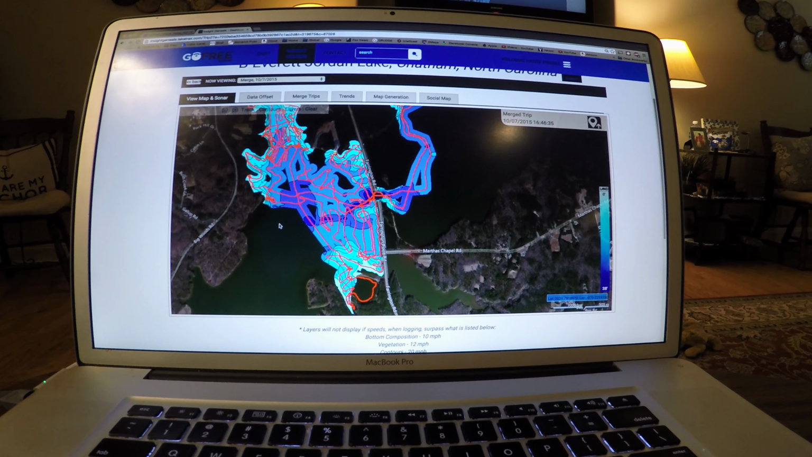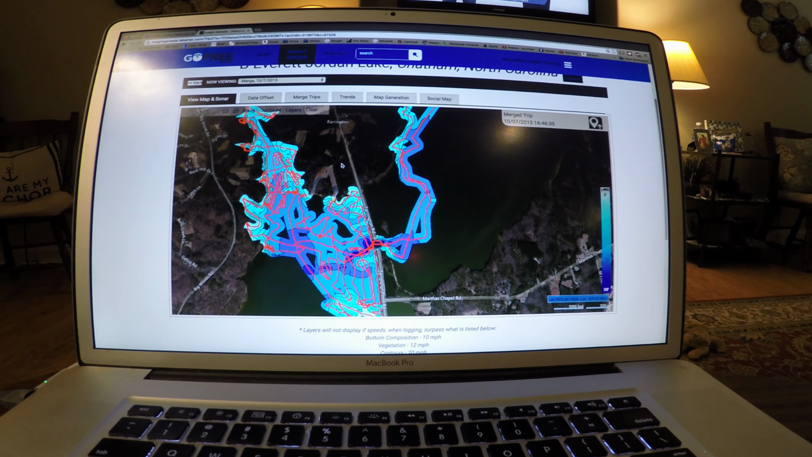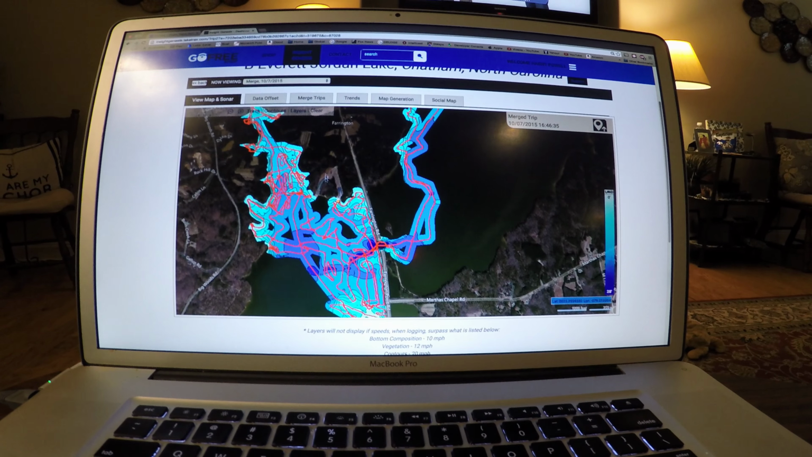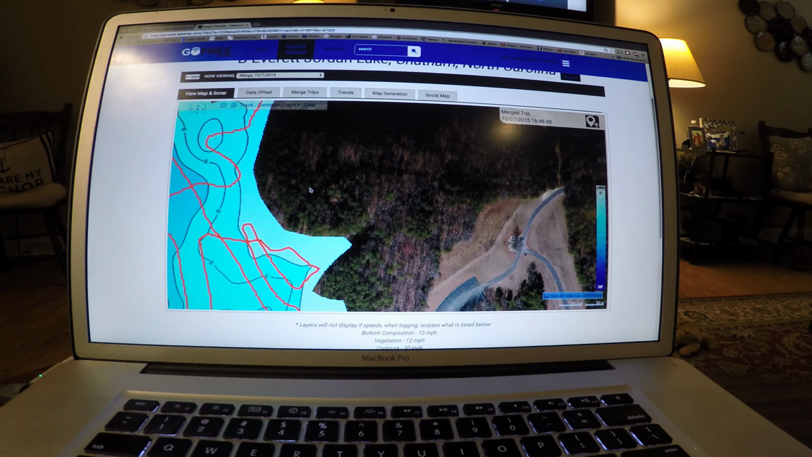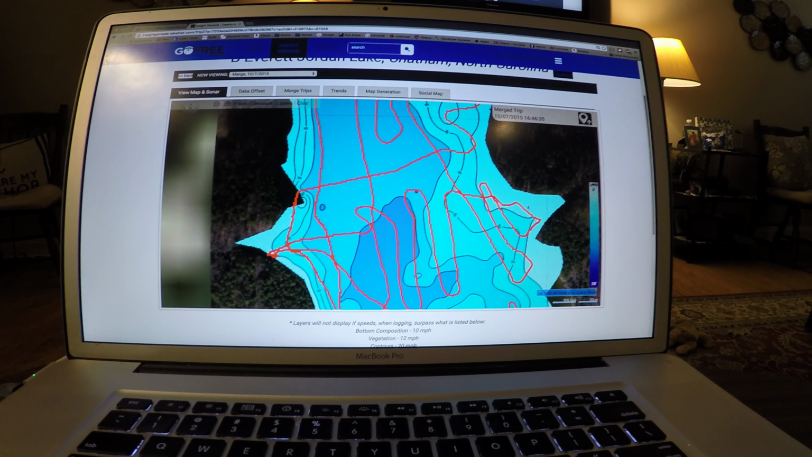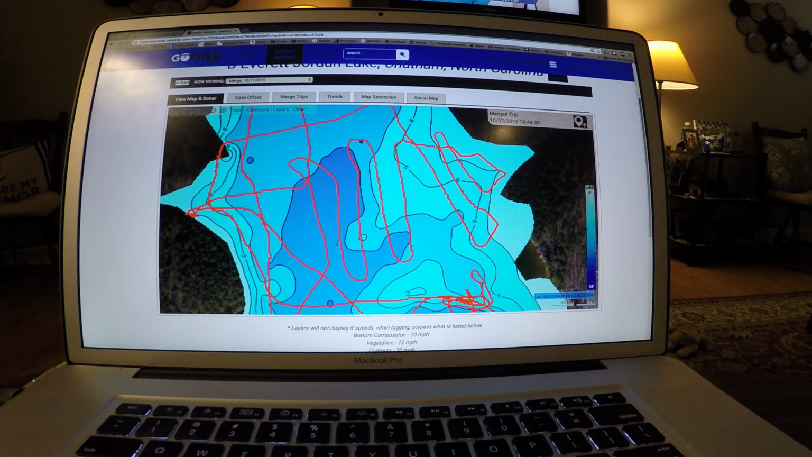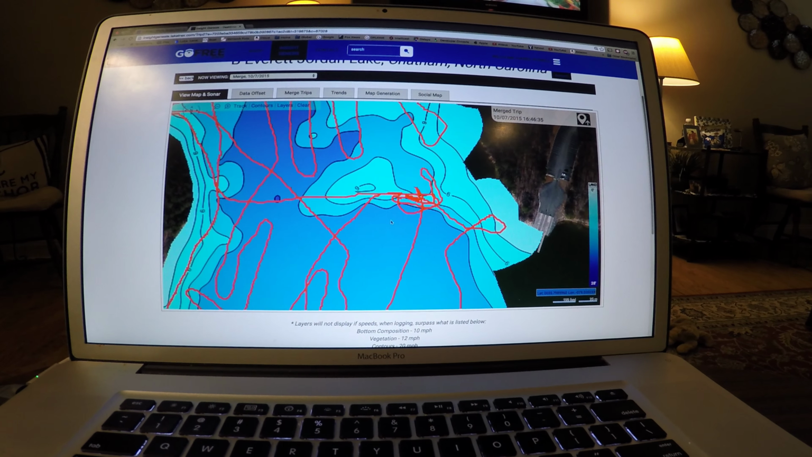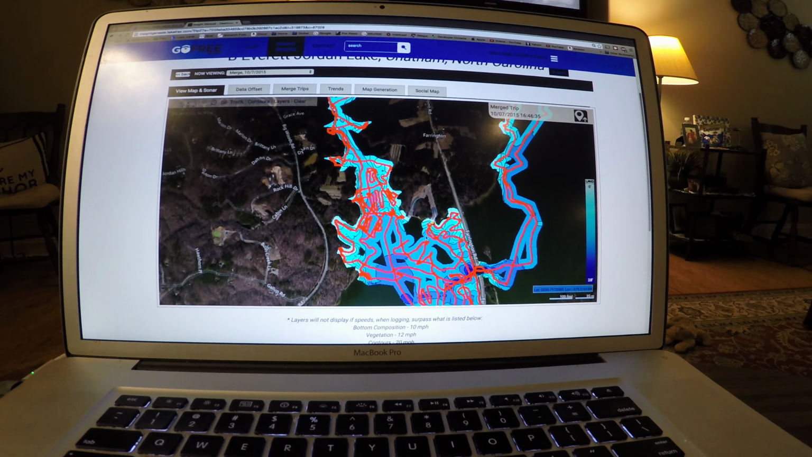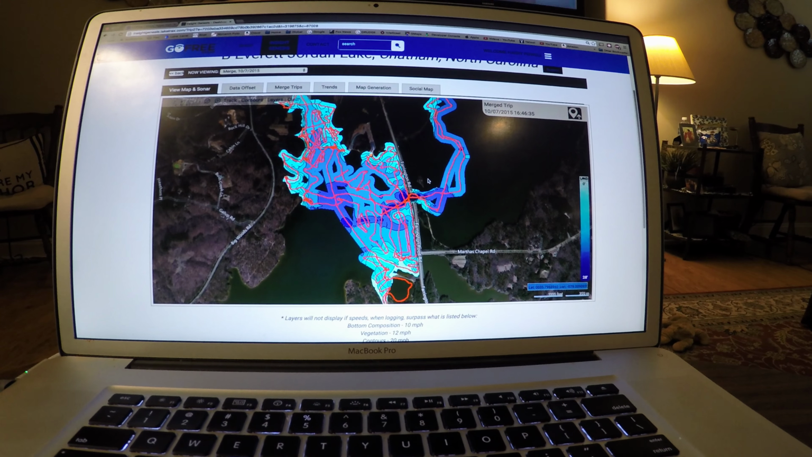I intentionally went out a second time with the first set of sonar logs and a merge map, with the intention to fill in different areas that I had missed or just didn't cover. And you can kind of see how I did my tracks. I went back and forth through the area on the kayak and created a much larger map and got all this area covered.